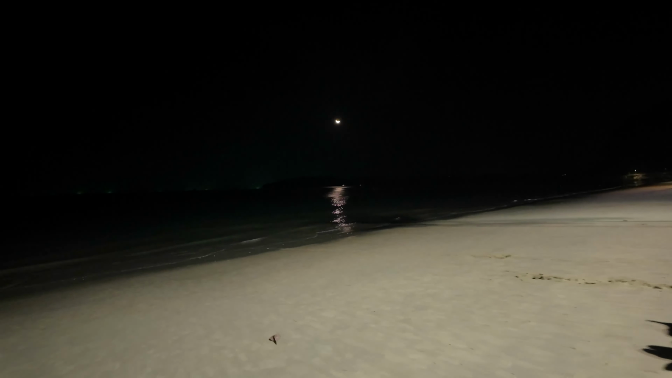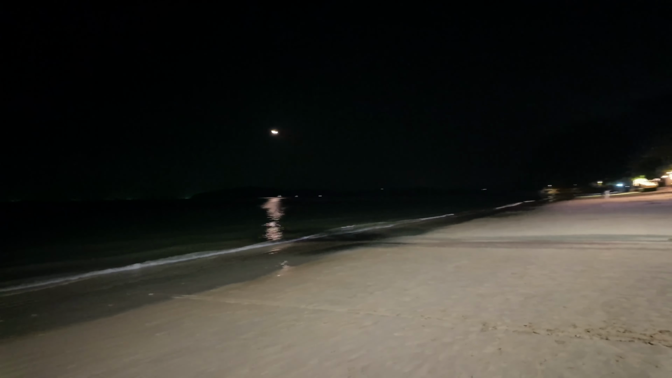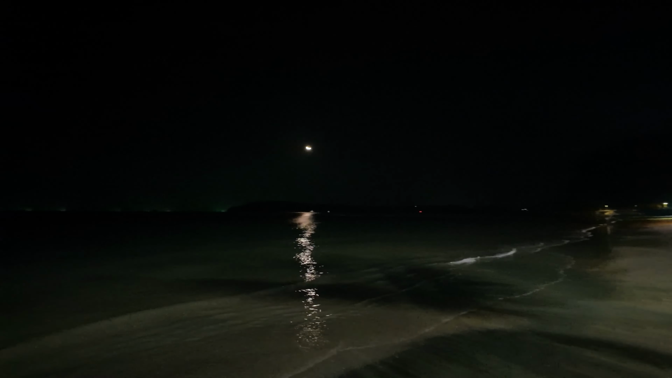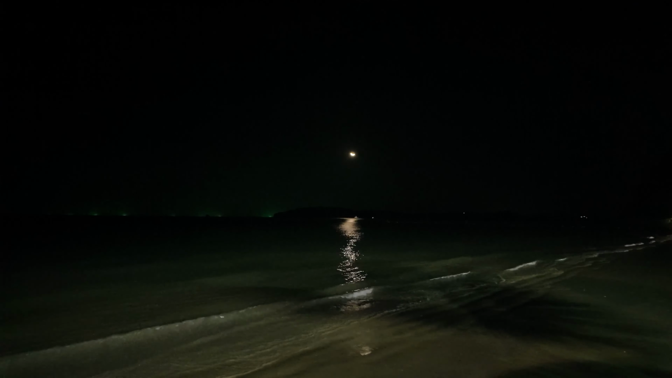Right, let's have a look at this. Can you see that at all? I don't know how good the view is. We need to check out that place as well, which is called Reeve. That's a bamboo bar. It's really good. But have a look at this. Wow, wow, wow. How gorgeous is that?